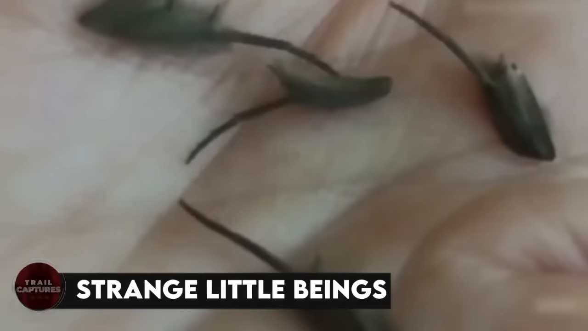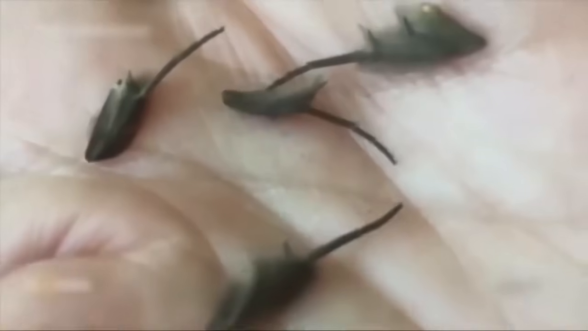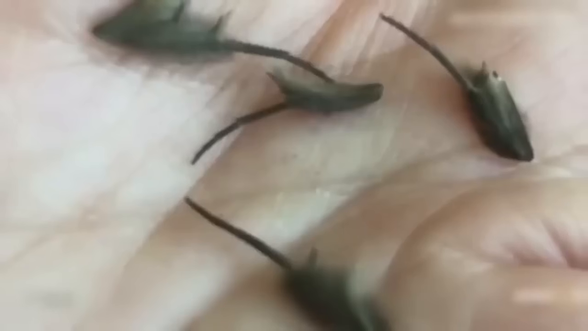Strange little beings. Now, these little beings were found by a woman on her kitchen floor. And if you're thinking these are little mice, no, they are not. According to the experts, the legs of the creatures resembled moths, and there's a chance that the upper body might have been eaten by a cat, but the experts weren't so sure either. So we don't know what these tiny little beings were.